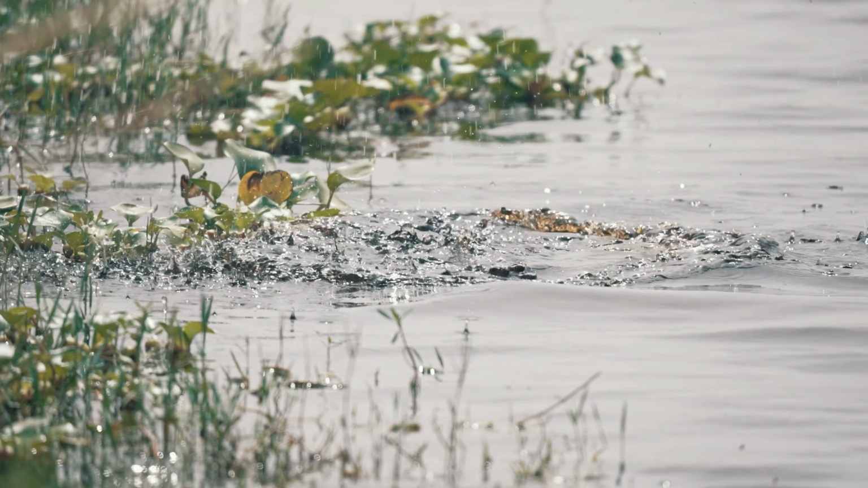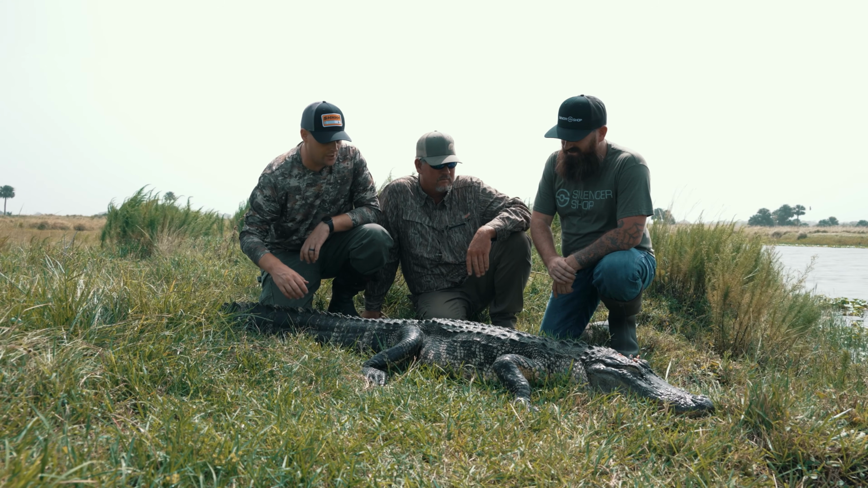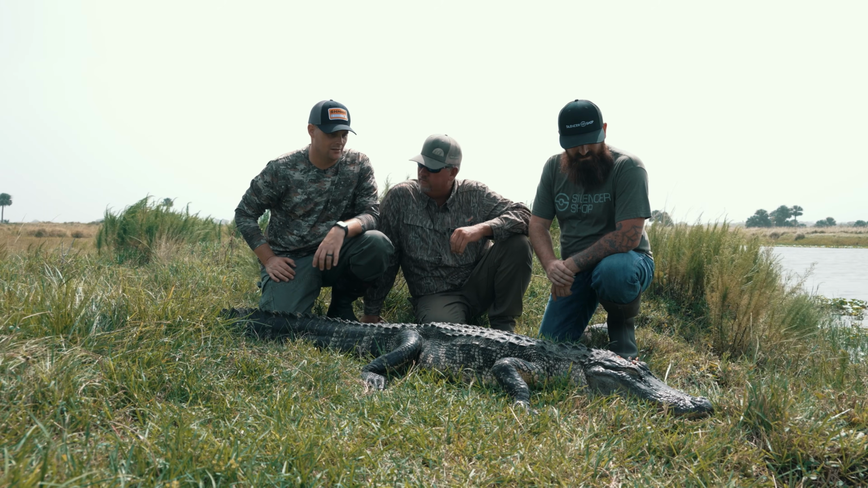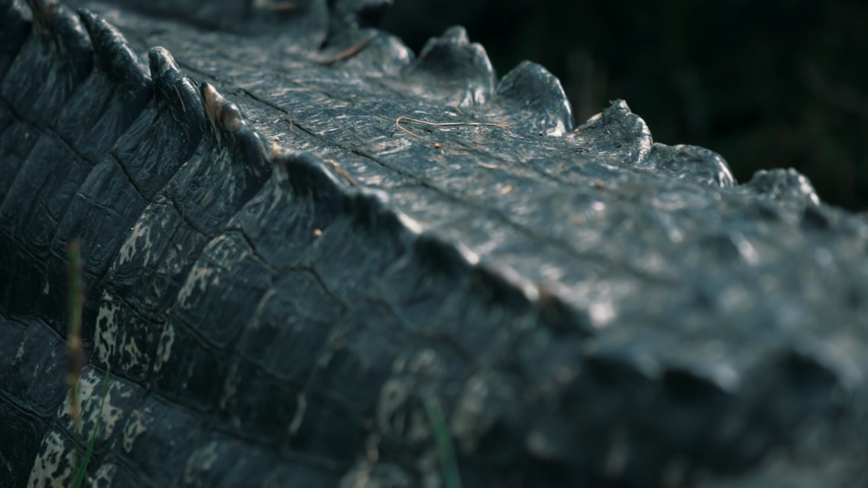He did good, man. That's a pretty gator. Like I said, he's got those white stripes on him. The ones we shot yesterday were almost solid black. Really? Yeah. And this one, this comes all the way from his mouth in the front, down to the feet, all the way down.